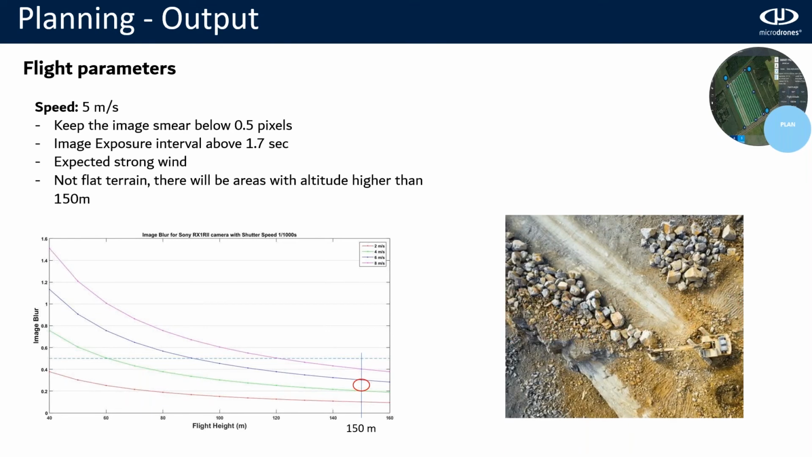The next one is the image exposure interval, as I explained before. And now, why I chose a conservative smear, aiming for 0.35, 0.4: this is because I'm expecting a strong lateral wind that will affect the quality of the photos.